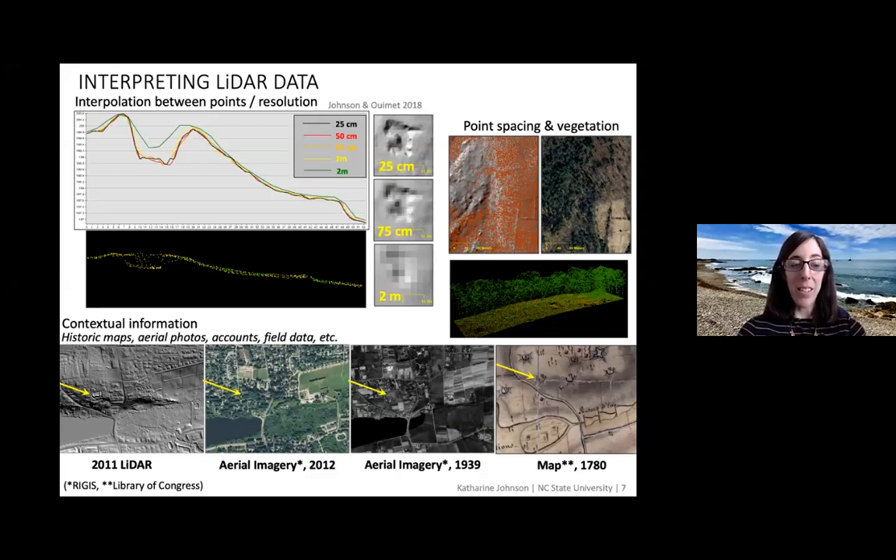In this case, this is Middletown, Rhode Island, and there are actually Revolutionary War earthworks here, in the middle of a residential neighborhood. There are lots of historical maps that show where they are, but everything else around it is just residential streets, except for this one earthwork, which is pretty interesting.